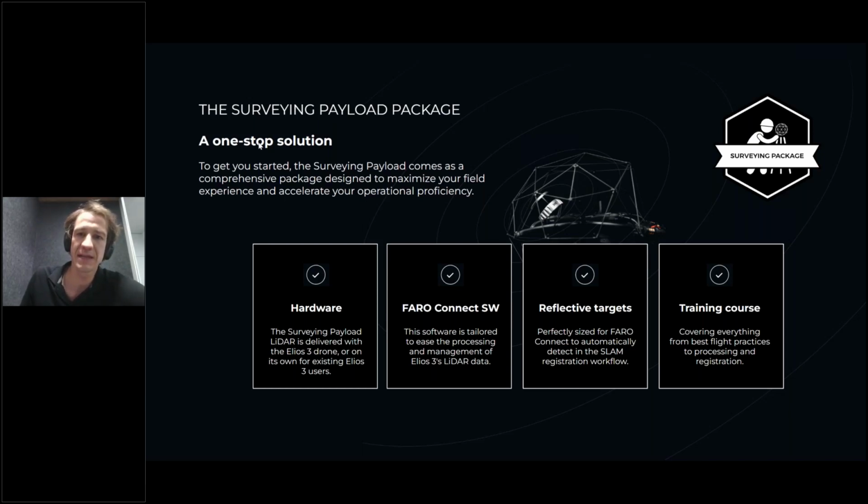And so, with this Surveying Payload, we are including in a package a new hardware for Elios 3, so a new LiDAR that really is available since last month only. We just launched it for Intergeo last month of October. In there is the Faro Connect software. So this is the software developed by the former GeoSLAM team, now part of Faro, which is really processing the Elios 3 LiDAR scans and IMU data and running the accurate mapping algorithm.